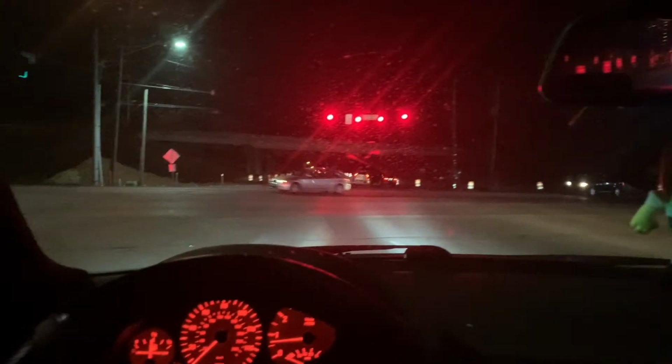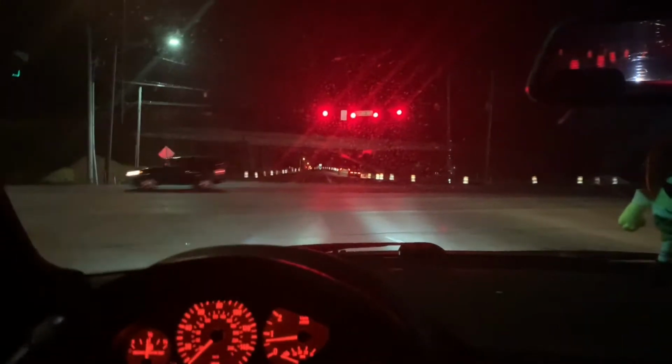I've had this car turboed for almost a year now, and I'm still messing with the tune because I'm not an expert. So I guess I'll just start from pretty much square one.